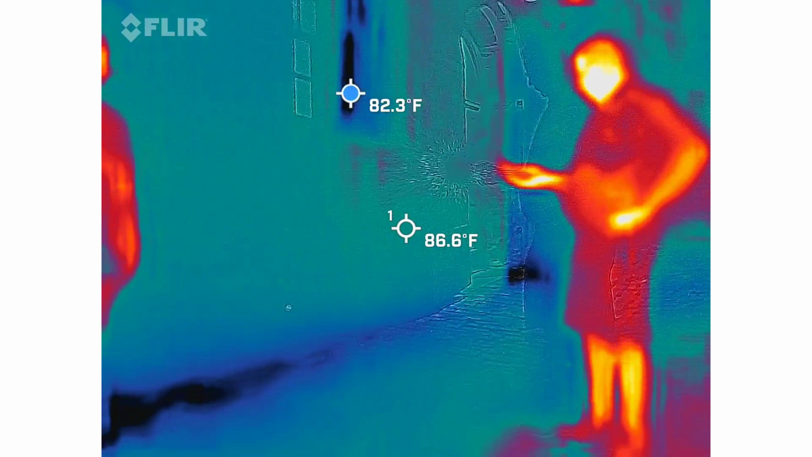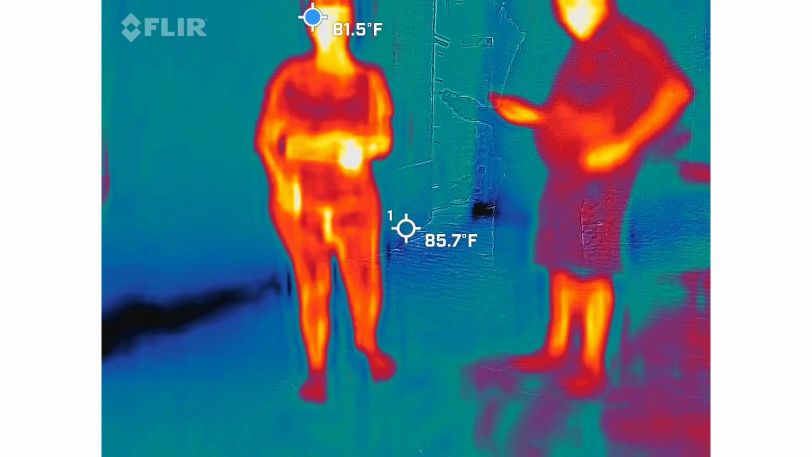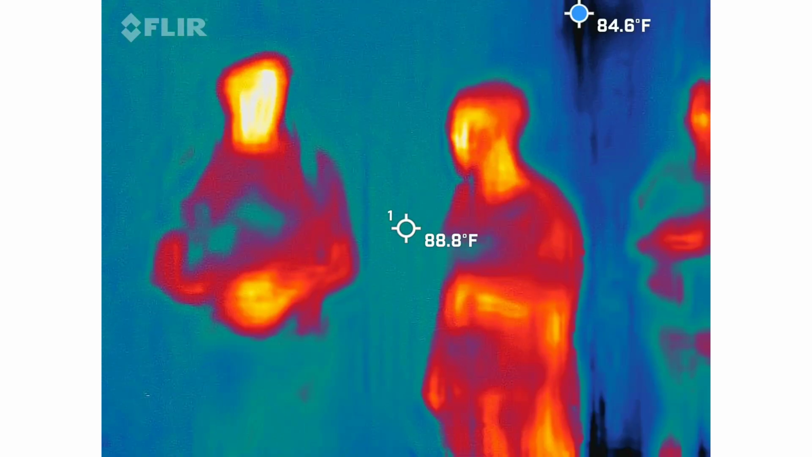That's the top button on the right. Top button on the right. Got it.